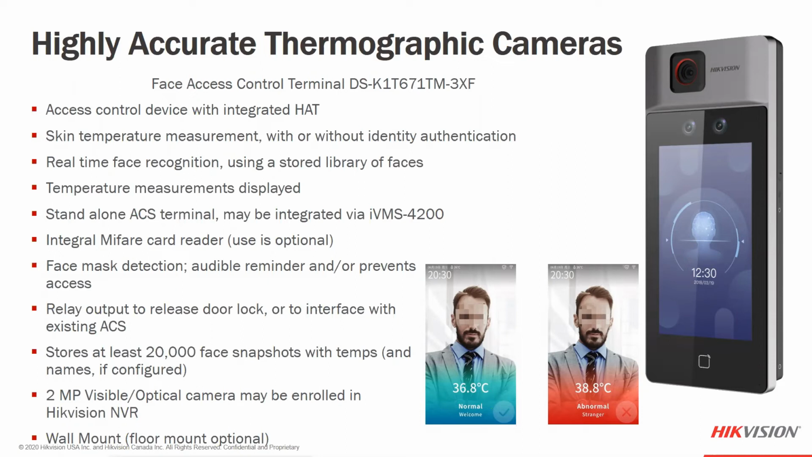We do also have that same face detection algorithm inside that will measure the temperature on the forehead. We don't have to be so close to the device. Again, this will allow for temperature measurements up to about 5 feet away, and it will audibly alert the person who's being measured, according to the images that you see on the screen. This will be a normal temperature.